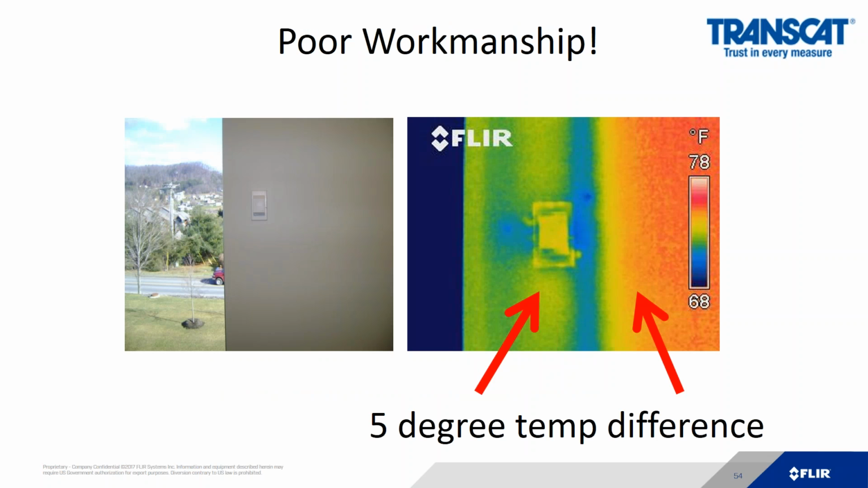This is another classic picture. Companies may overrun their heating and air conditioning because the thermostat was put in the wrong position. So this thermostat has been put in an uninsulated portion of the wall.